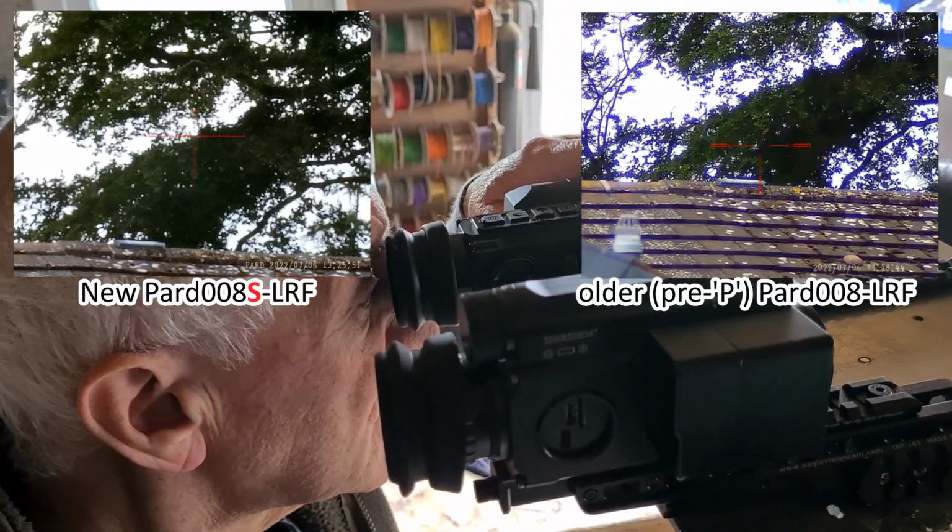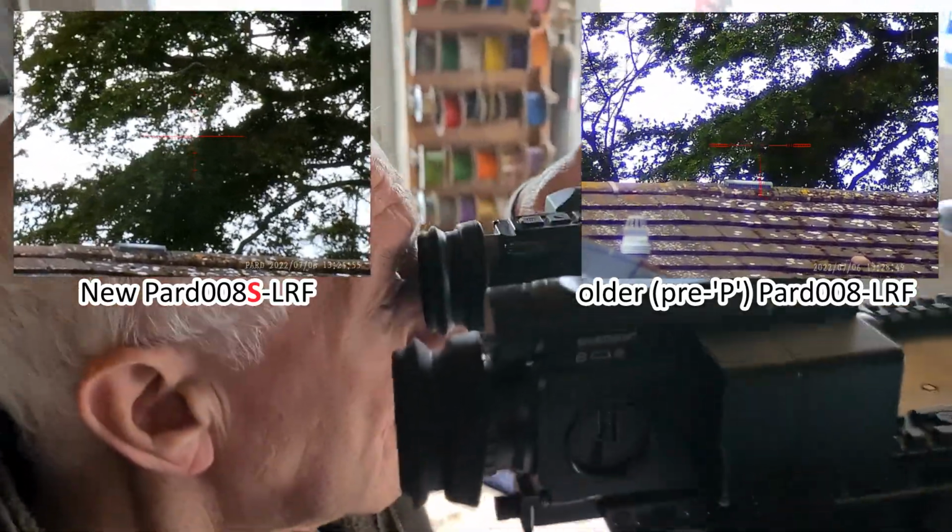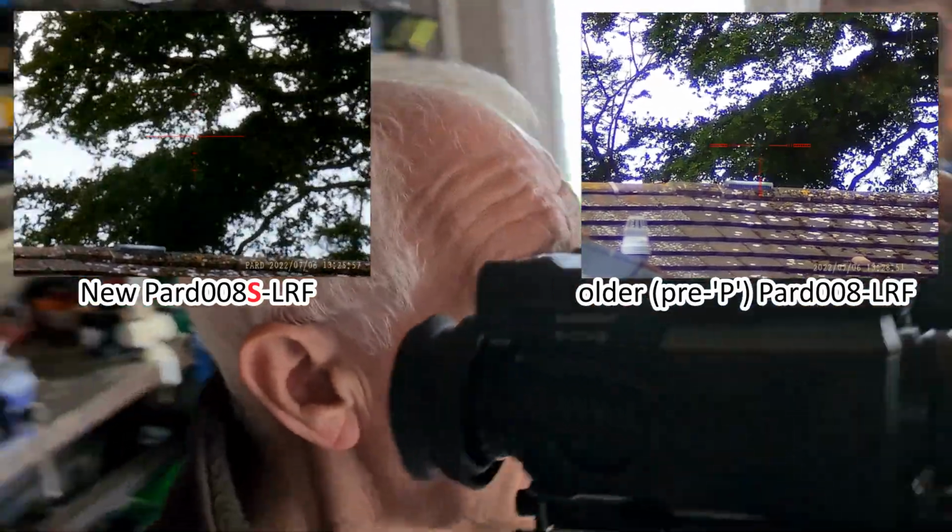Even at that, I can still see the holes in the air brake. Not as sharp as I could with it. Oh, right. Up a bit. And that's with quite a small hole then, yeah? Yeah. Let's have a look from the front.